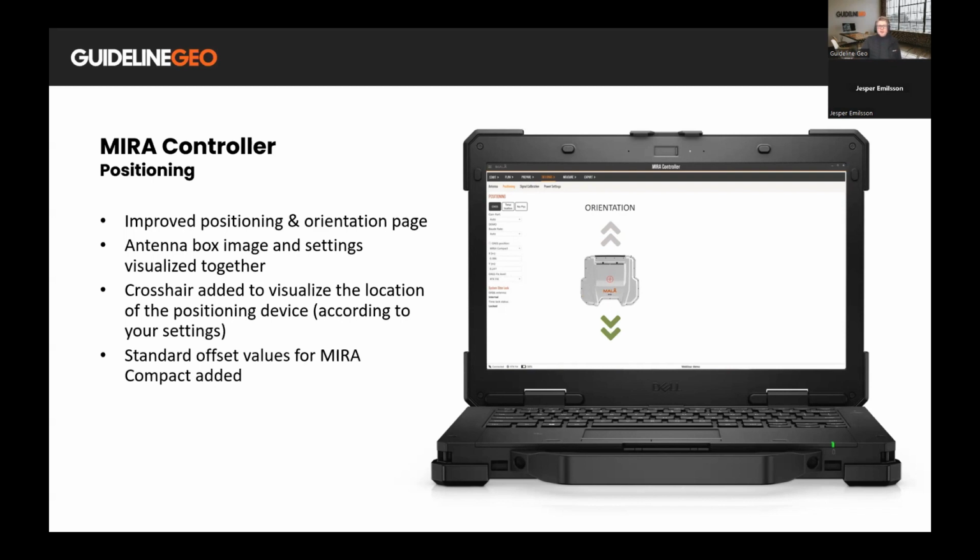Obviously, some standard offset values for MIRA Compact added. And we have also worked a lot on improved communication with external positioning systems, so it's now faster and more reliable.